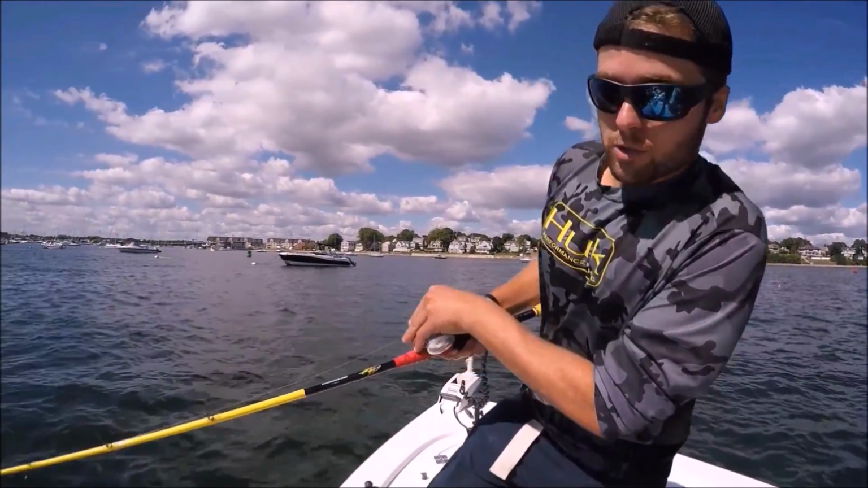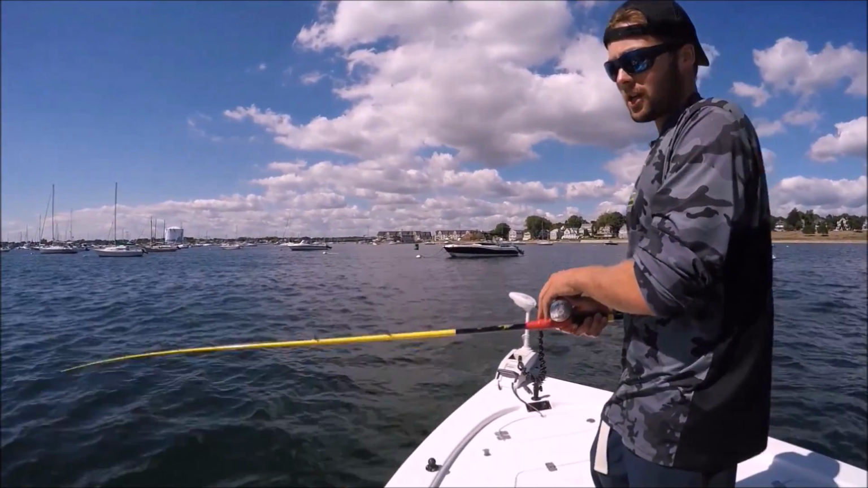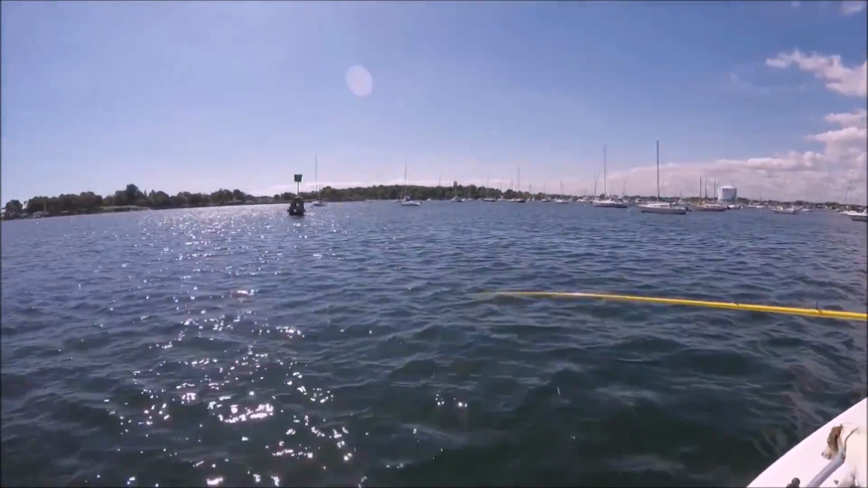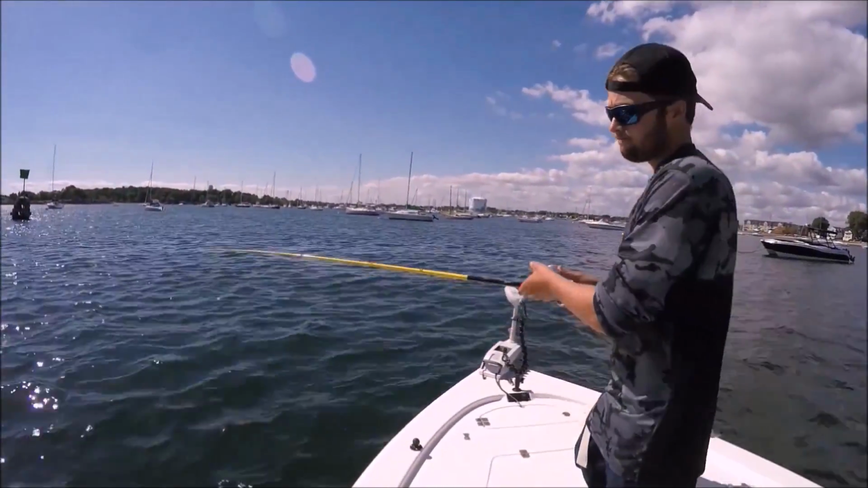A lot of people generally just drive by this area. They think, oh, there's a bunch of boats there. Why would there be fish there? But actually there's these rocks, these channel markers that are a big pile of rocks. And a lot of times these stripers love hanging by these rocks. So we're gonna toss a couple baits right near these rocks and hopefully get some fish.